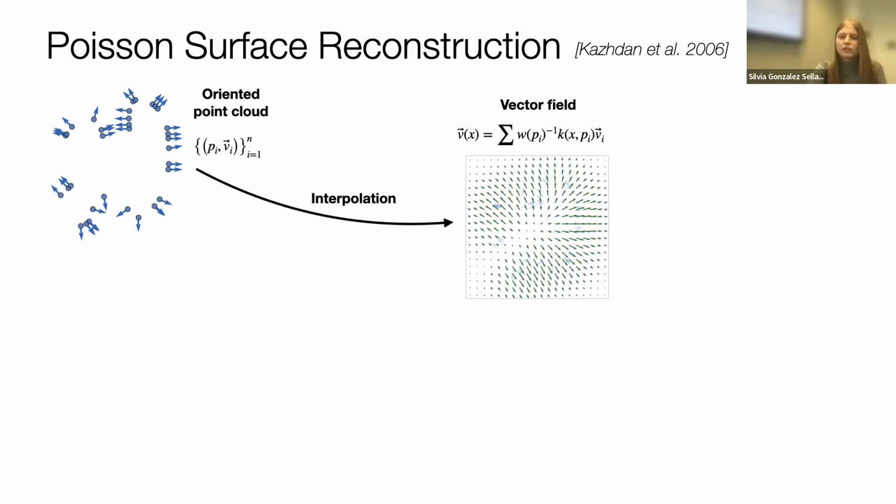This is a bit of math, but basically all that this is doing is a weighted combination of all the vectors in the point cloud. So it makes sense. It's just the way we do interpolation. The weights in this combination are proportional to this kernel function. No need to understand what this does. Basically, it's bigger the closer two points are.